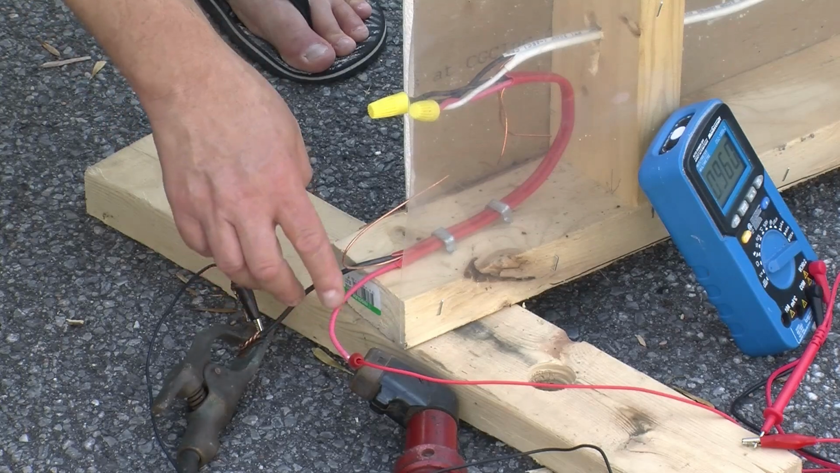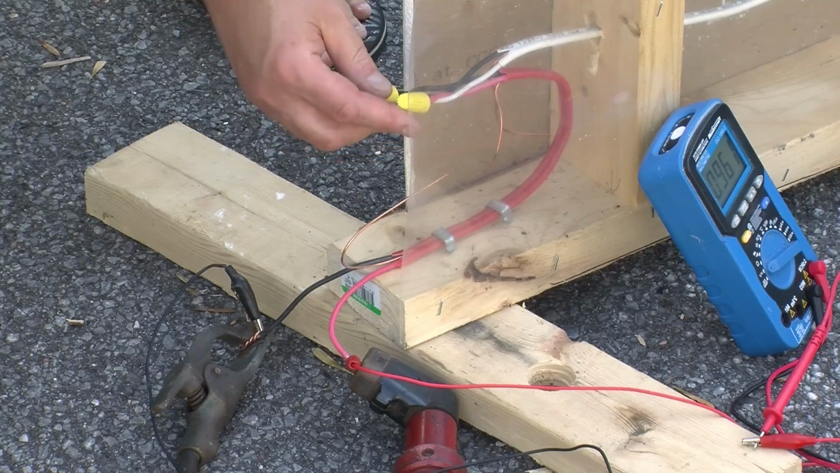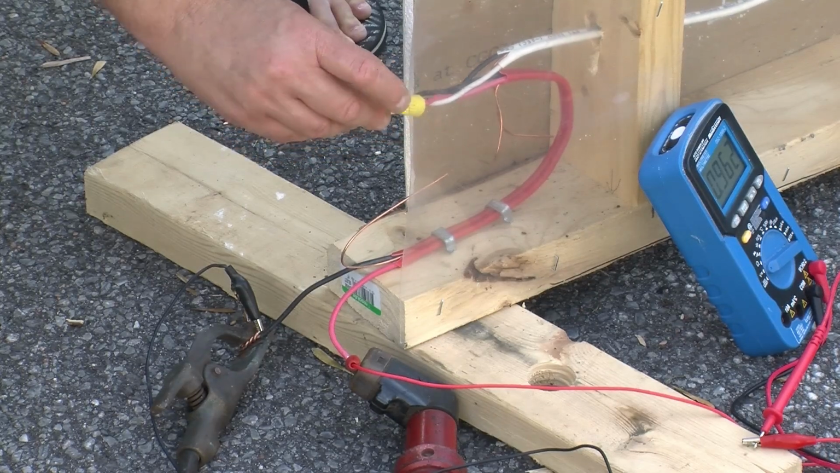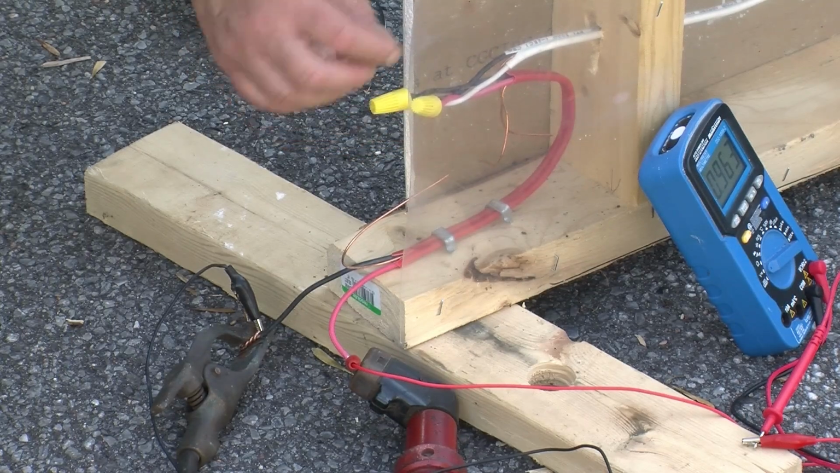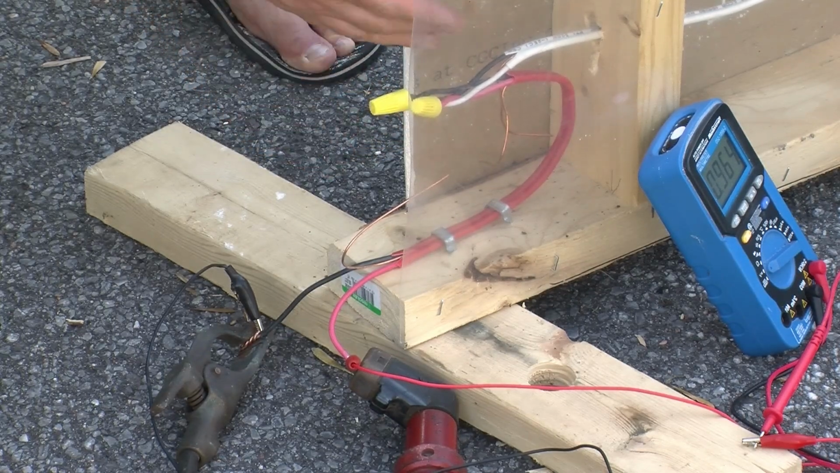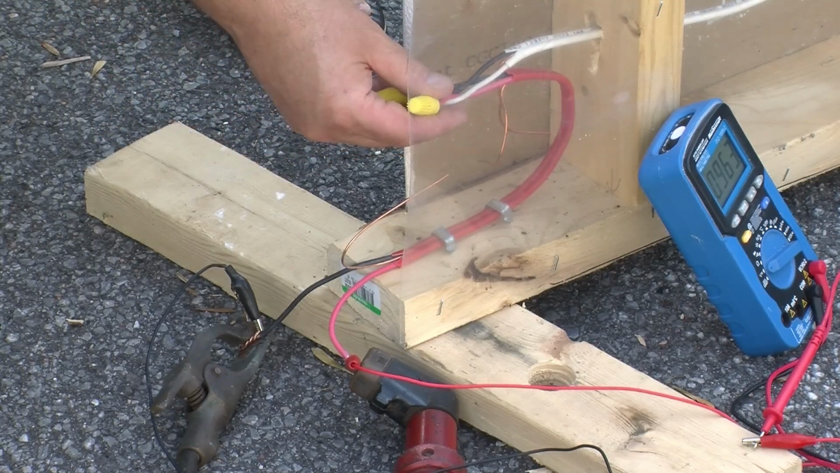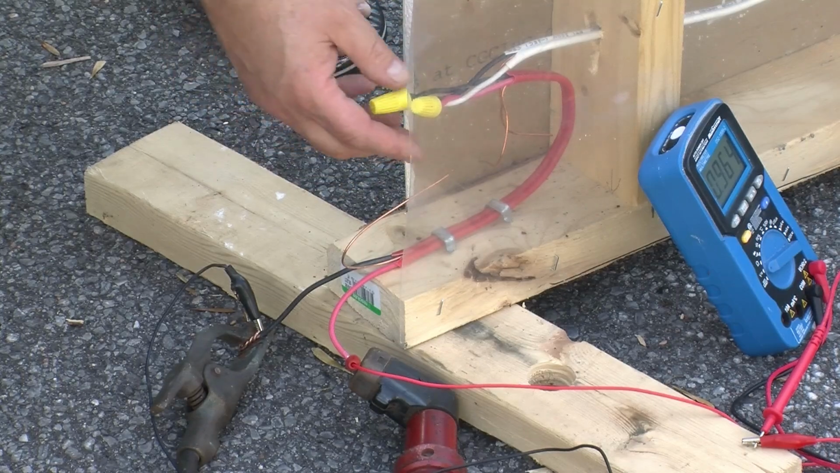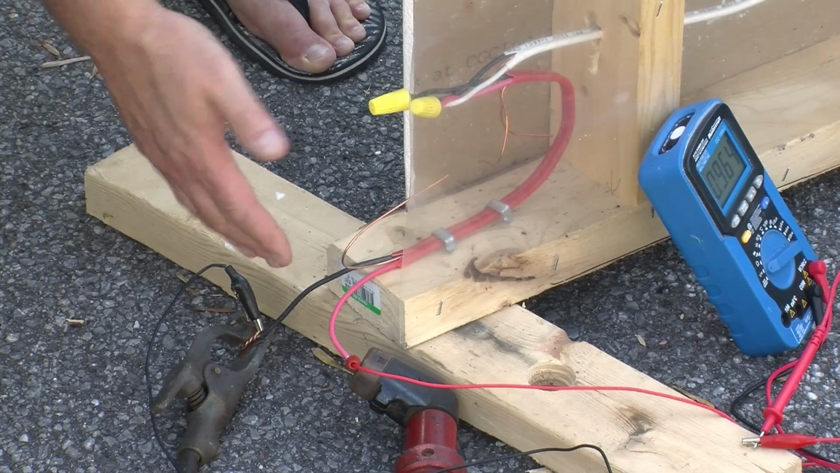So what I did was I used some 12.2 to connect the 14.2 to the welder terminals, and the reason I did that was because I'd noticed before, if I have the welder terminals hanging off the 14.2, it tends to pull the wires apart, producing extra stress on the already too hot insulation, producing maybe an unrealistic premature end to the test. By using a short length of 12.2, I'm hopefully relieving any stress here, and inadvertently it gave us